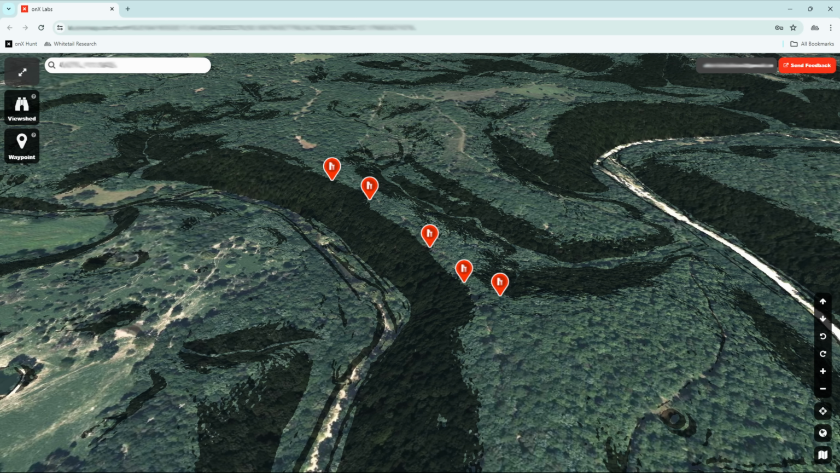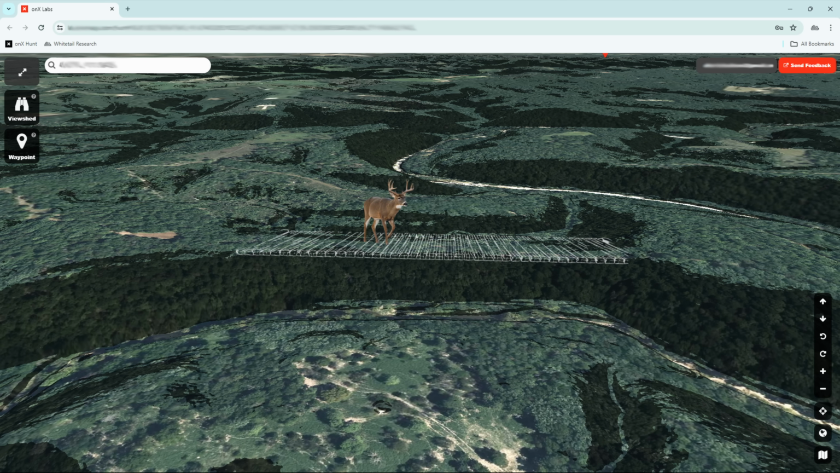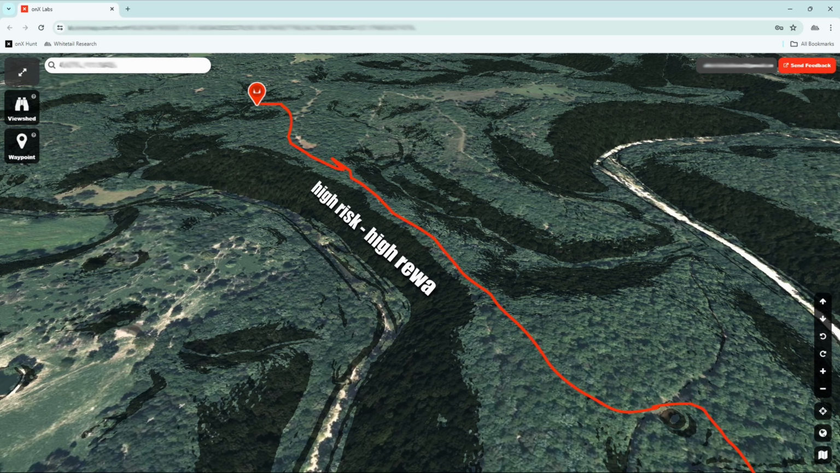It looks like a great place to set up, but I rarely recorded any deer traveling across it. And if you think about it, it's actually quite a dangerous trek. Crossing in this area is as if you were walking across a bridge. If somehow you encounter danger on both sides of you, your only option is to full send it off of the bridge. In this case, that would be a bluff on either side. So it's sort of a high risk, high reward situation for deer.